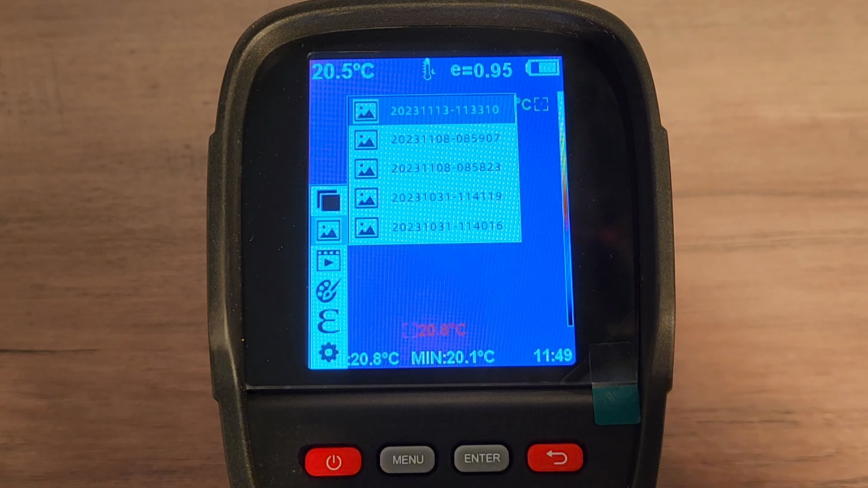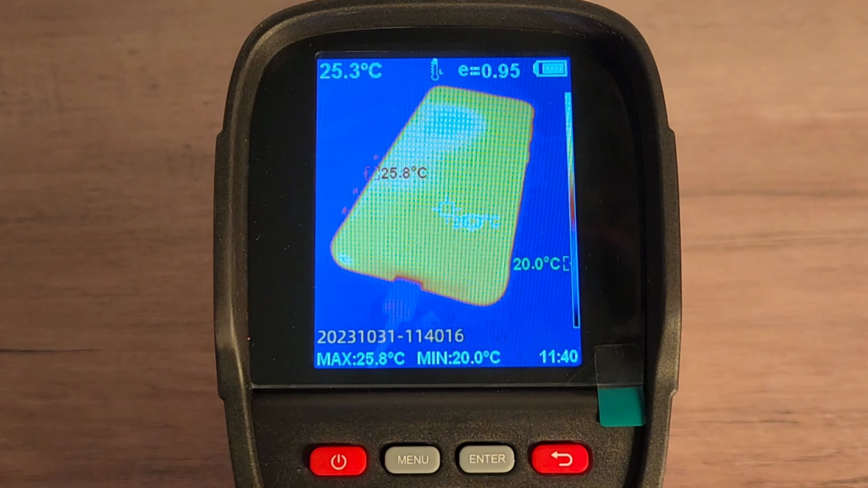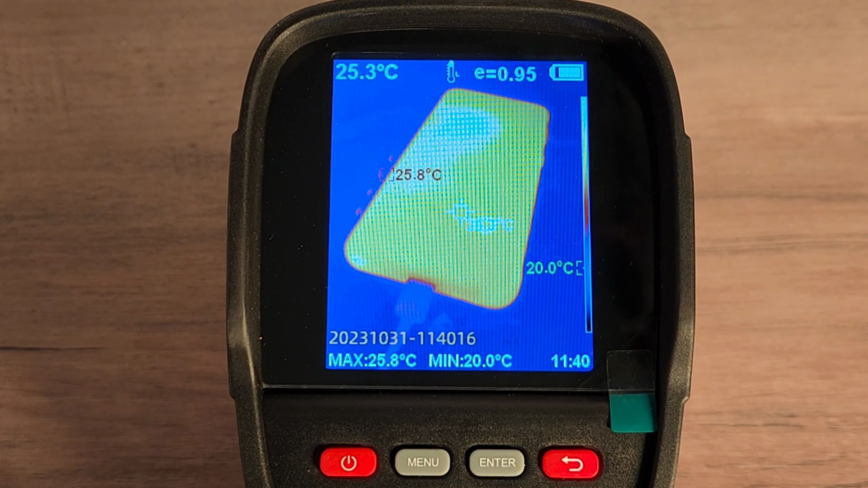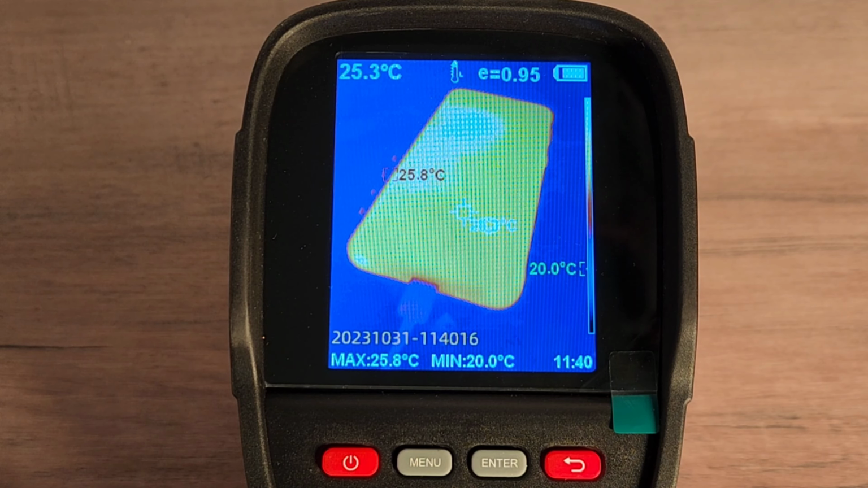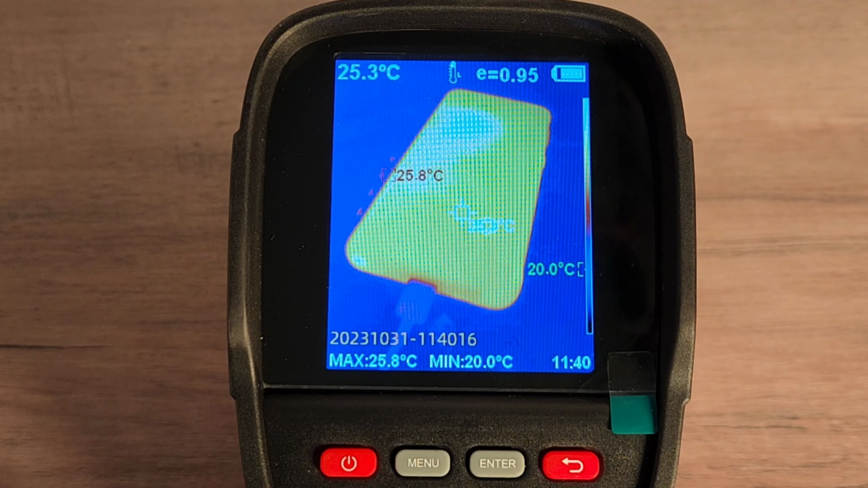Oh yeah, there we go. There's some photos we have. Let's just scroll down, see what we've got. God only knows. And wow, look at that iPhone. I think it's an iPhone. Cool. No, I think that's an Android. Anyway, there's our thermal image, and man, that is very neat.